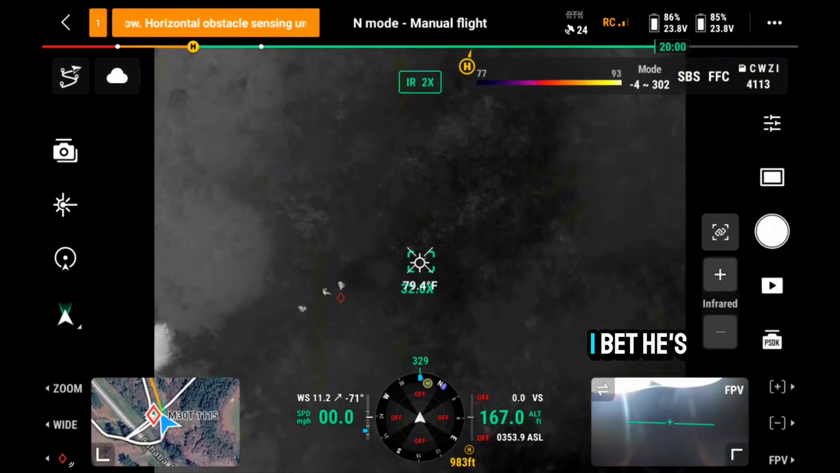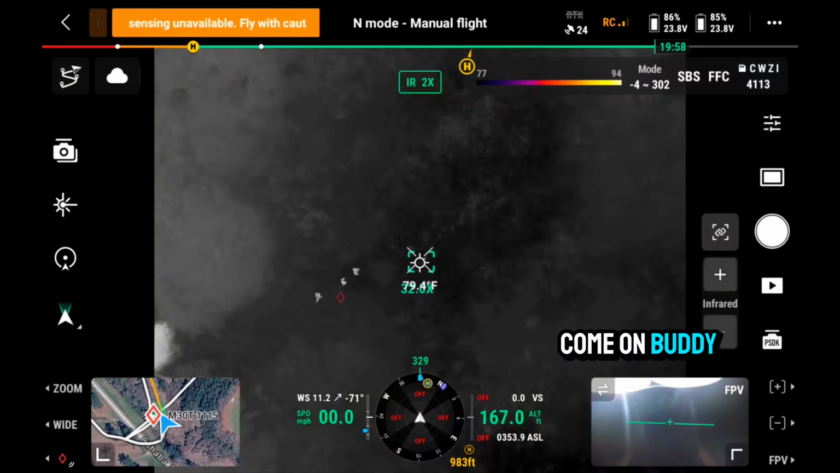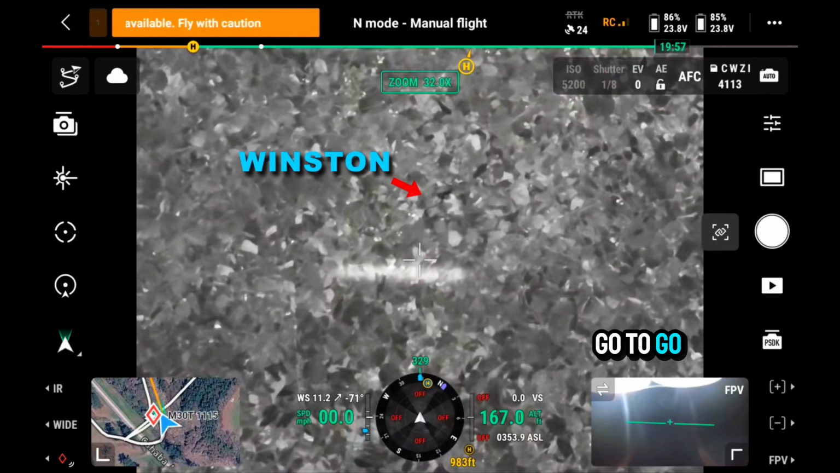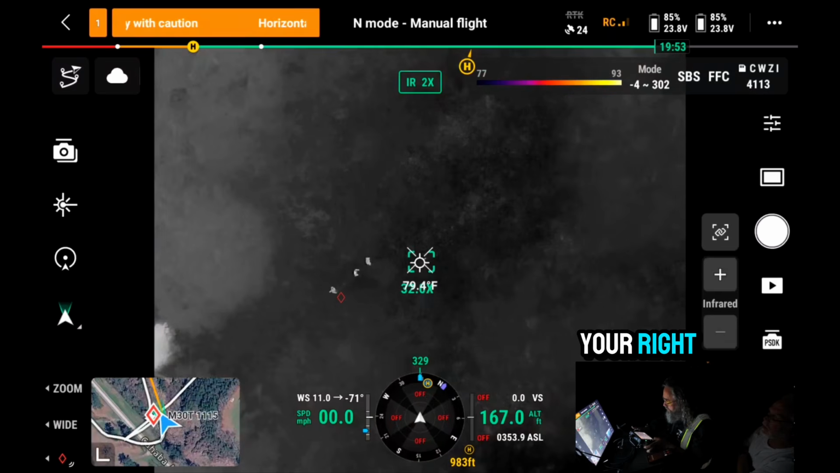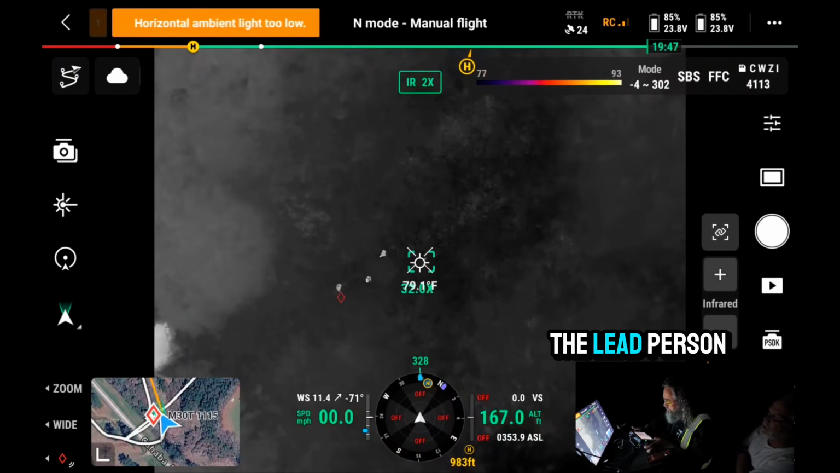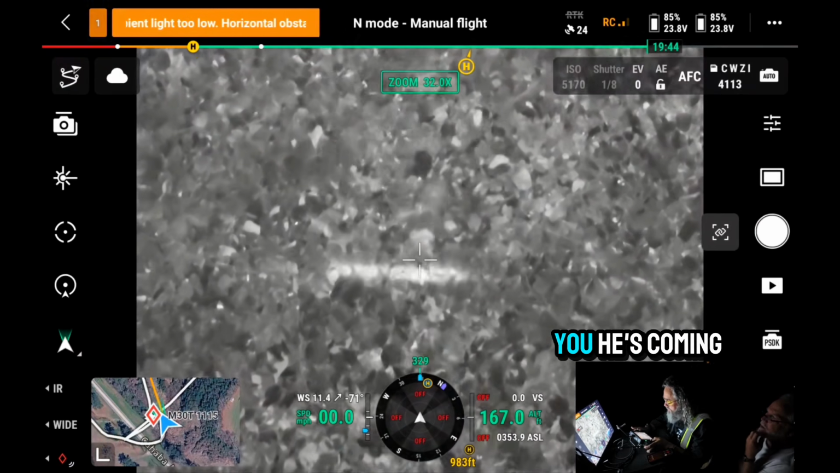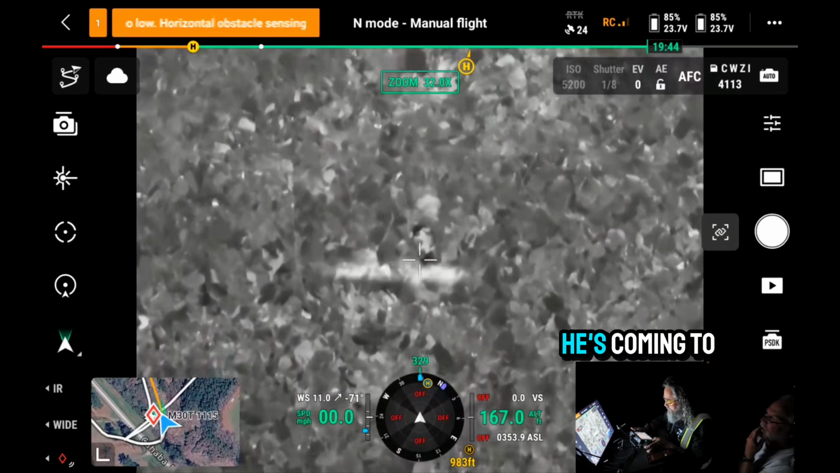Winston. I bet he's not 15 feet in front of you. Come on, buddy. Go to your right. He's right to your right. Okay. I bet he's 10 feet right in front of you. The lead person goes to the right. There he is. He's coming to you. He's coming to you.